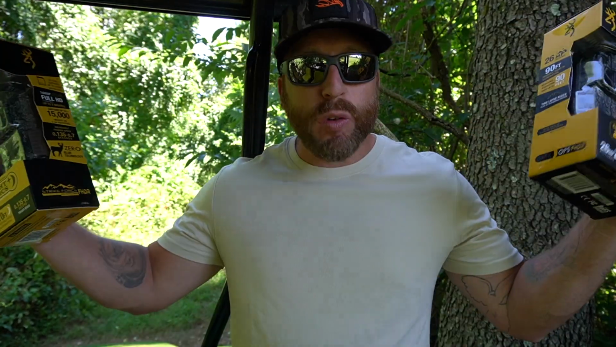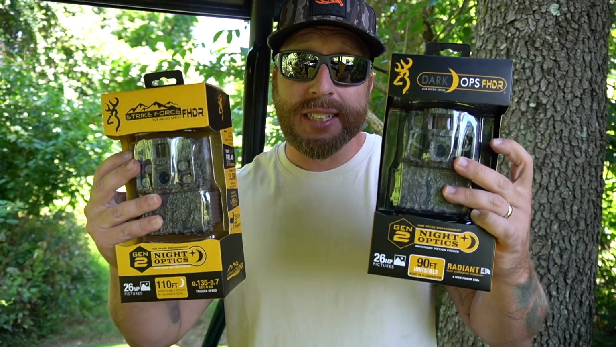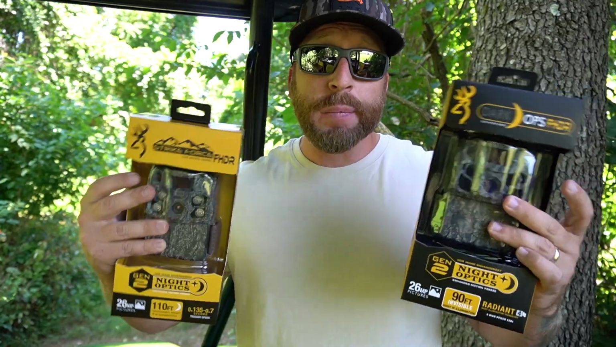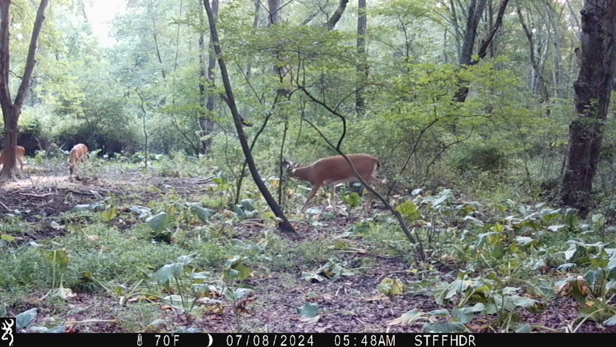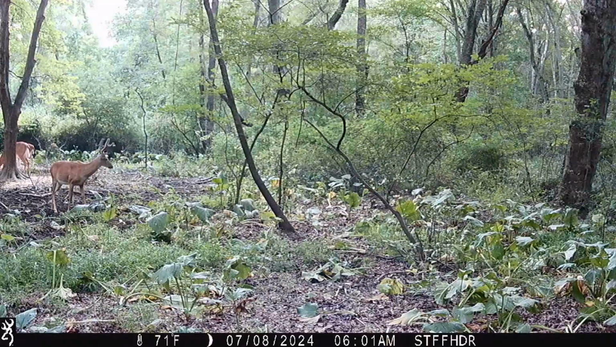But Browning rolled in a bunch of new technology and features. Both of these models have the Gen 2 Night Ops. Both of these models, guys, are going to help with nighttime images a ton. So, that's some of the newer technology that Browning's rolling into these two specific models that I felt like I needed to highlight. But these are the sub-micro series, so these cameras are nice and small. They're easy to get in and out of the woods, less noticeable to the bucks and stuff like that.